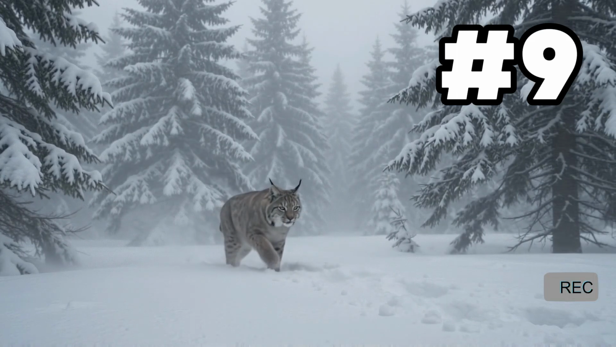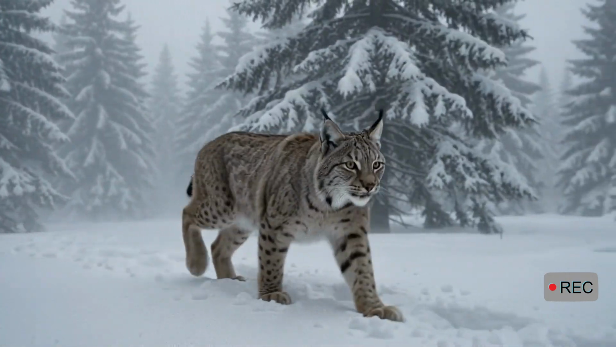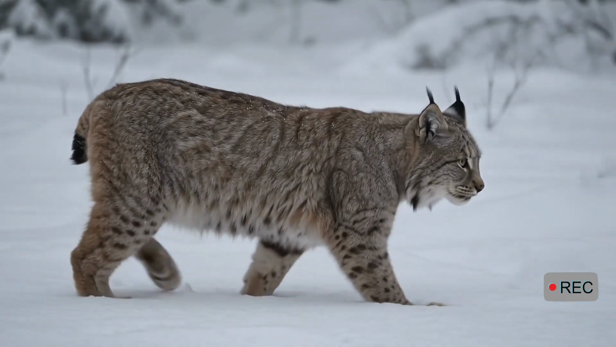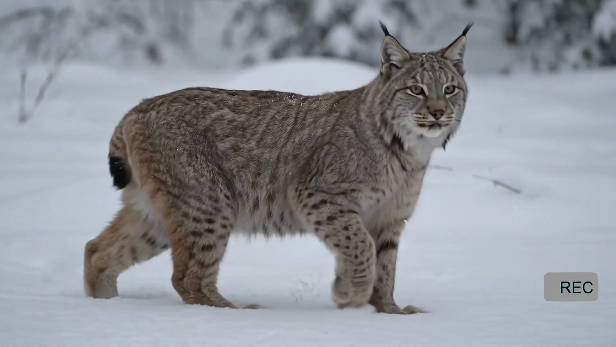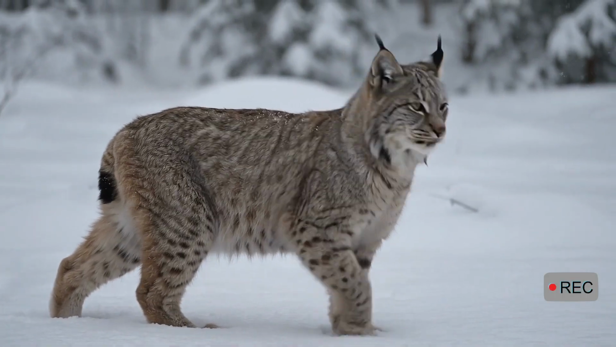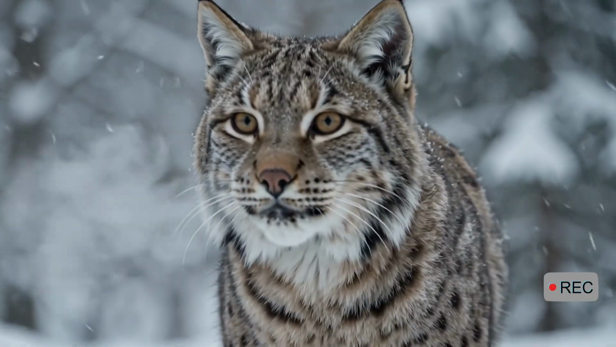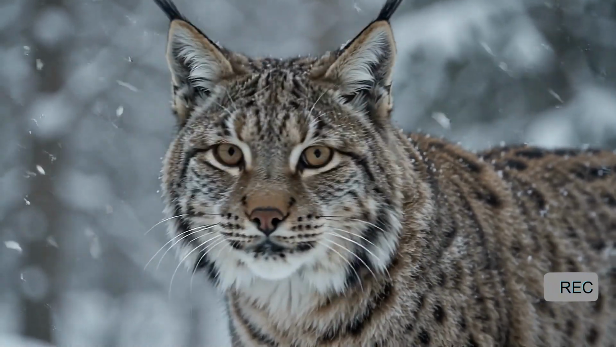Number 9. This camera captures one of the forest's most elusive predators, a lynx. Its large paws distribute its weight across the snow, allowing it to travel where heavier animals would sink. The lynx stops beside the camera but never looks directly at it. Its thick fur, wide feet, and exceptional hearing make it perfectly adapted to this frozen environment. Within seconds, it disappears into the storm, leaving almost no sign that it was ever there.